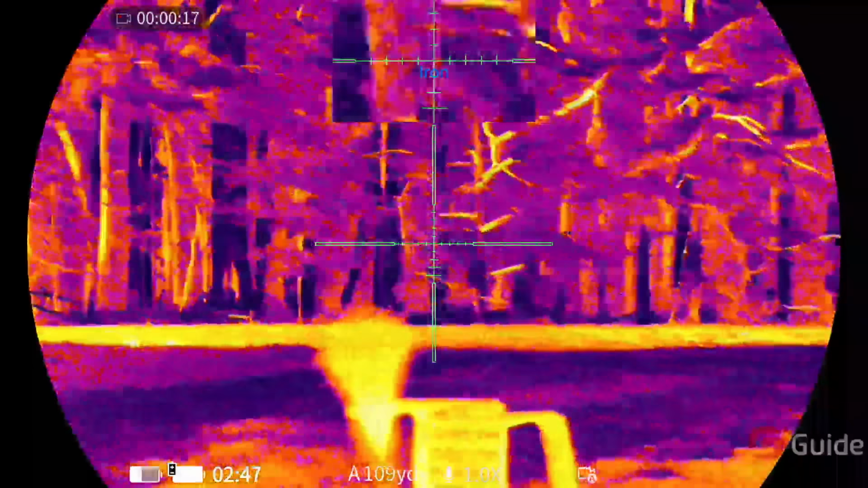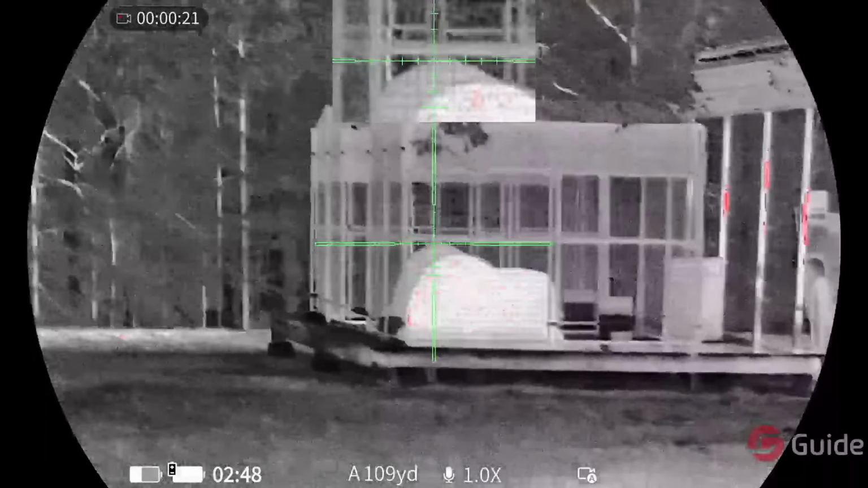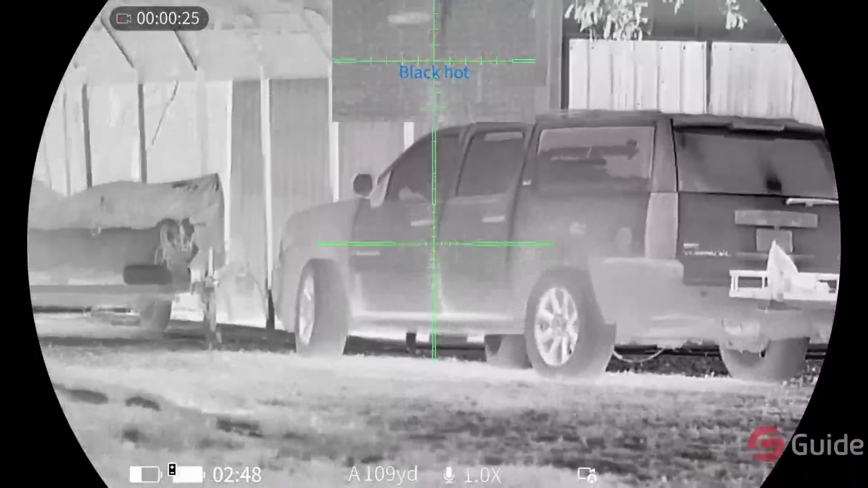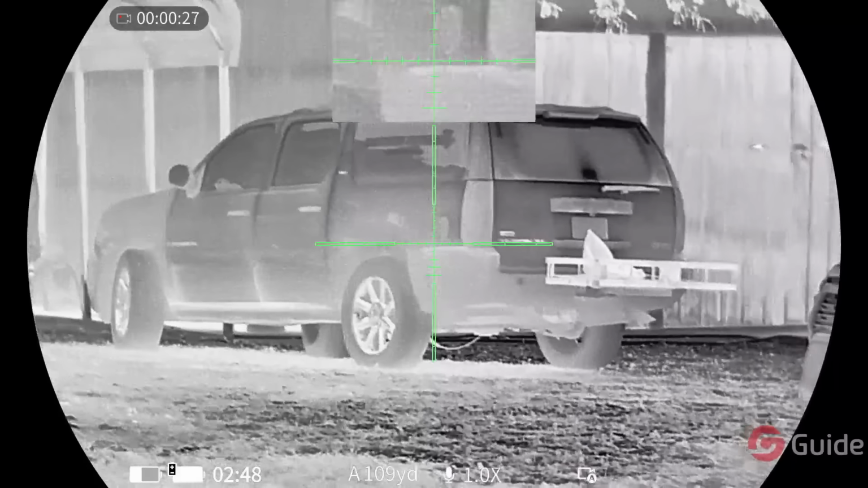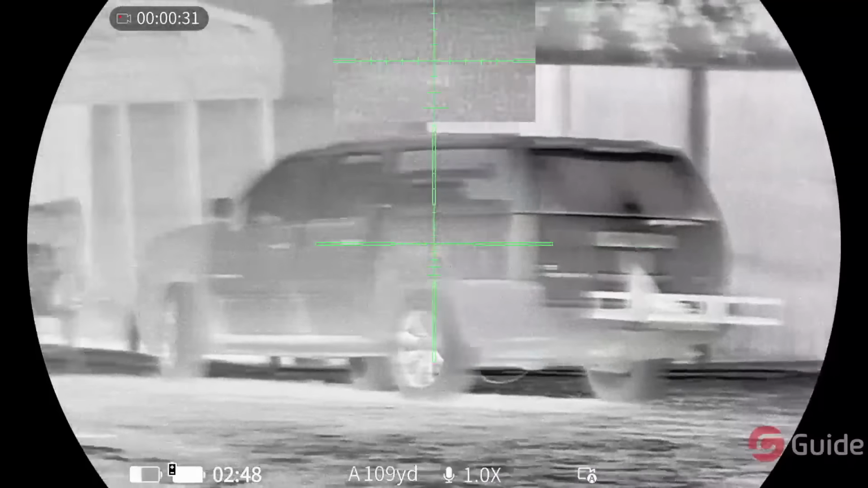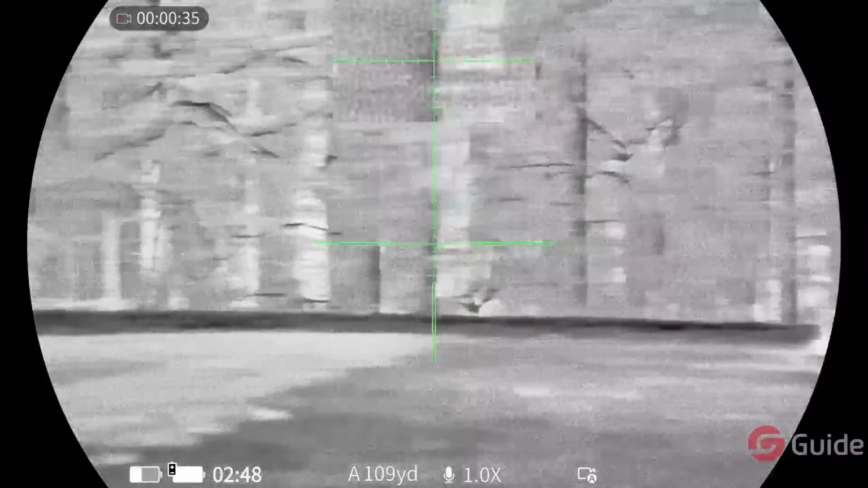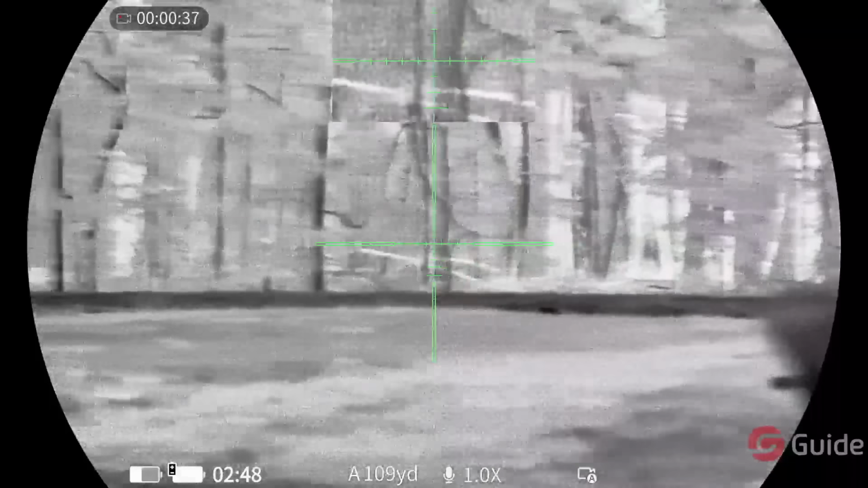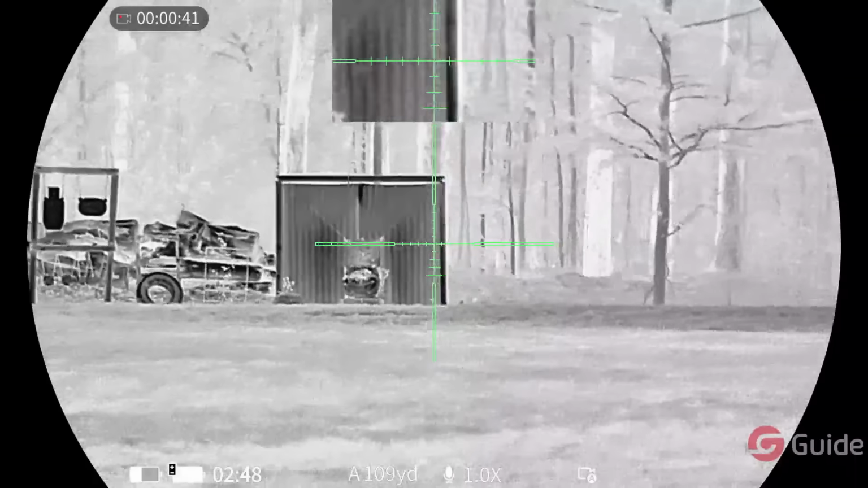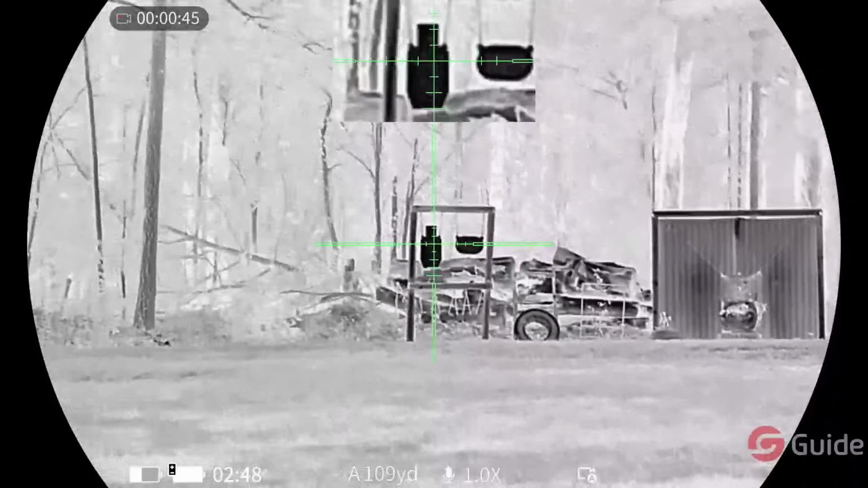Eye relief is 48 millimeter, diopter -5 to +5, zoom 14x. Laser rangefinder, so your LRF is good out to 1,630 yards. So I think I said 1,600 yards a minute ago. So 1,630 yards is what your LRF is good to. It does have Wi-Fi, USB-C, microphone, Bluetooth, photo, video, memory capacity, which is really nice on this. You get 128 gigabytes of memory capacity.